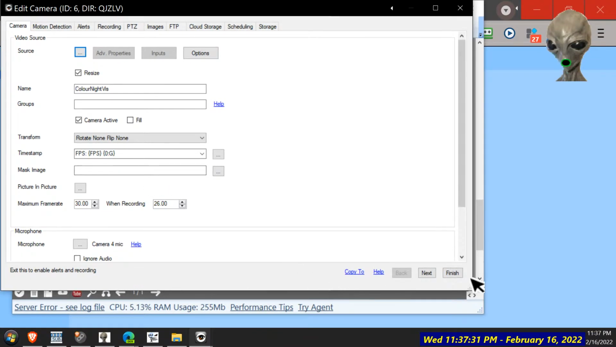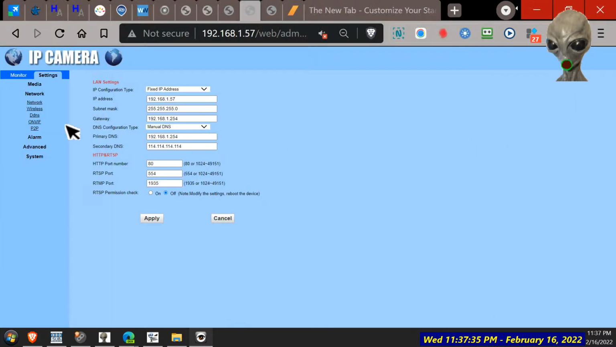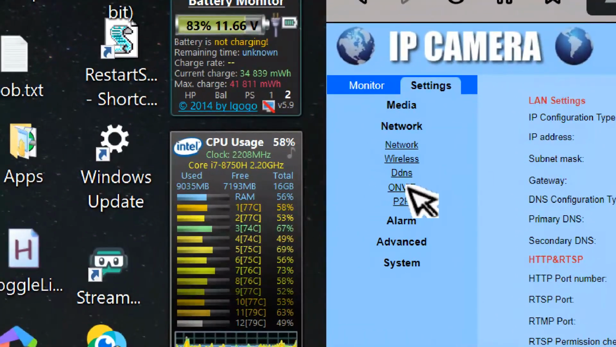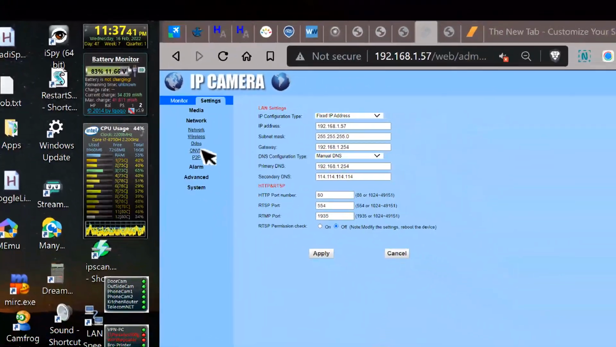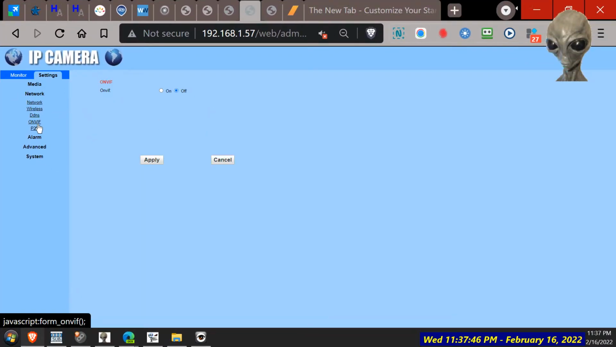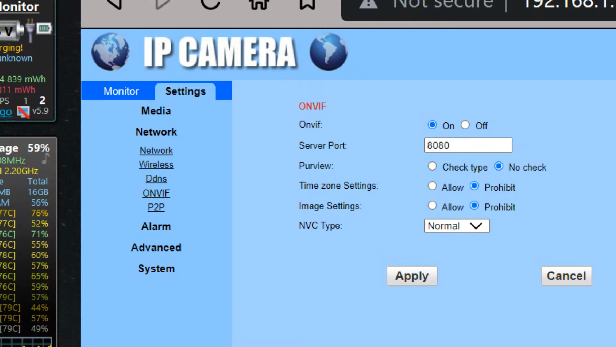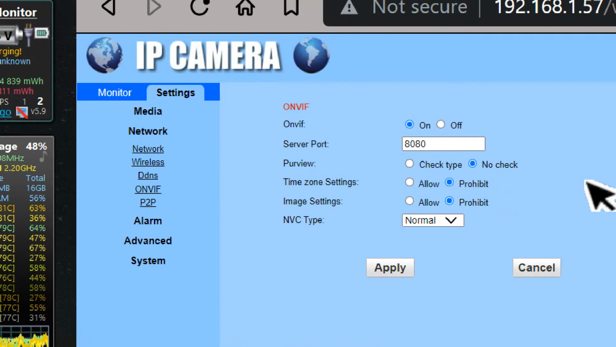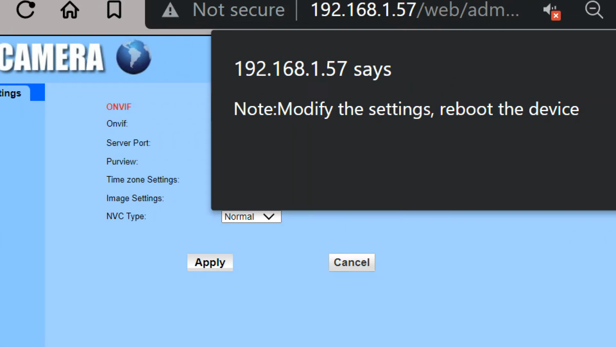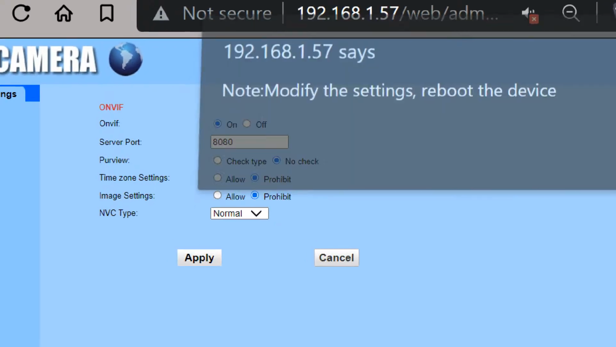So the only way to get that on is use what I set up originally, I guess. That's to turn that back on. But you think that would give it too much work to do. Reboot device.